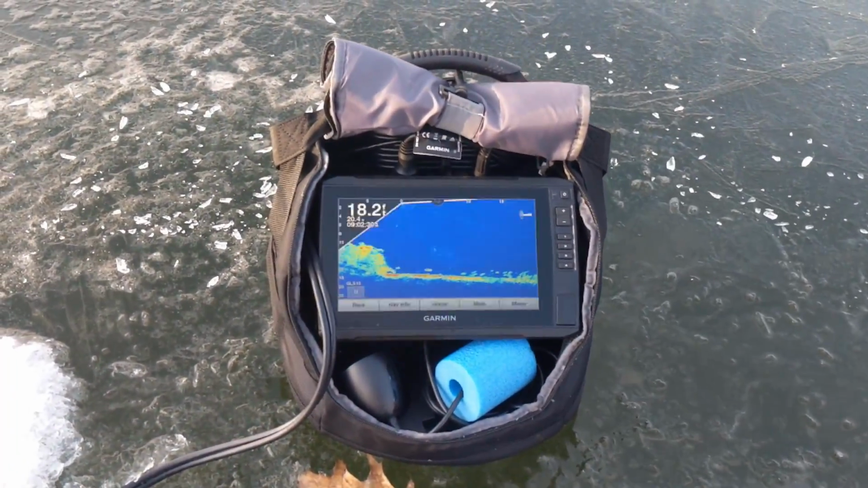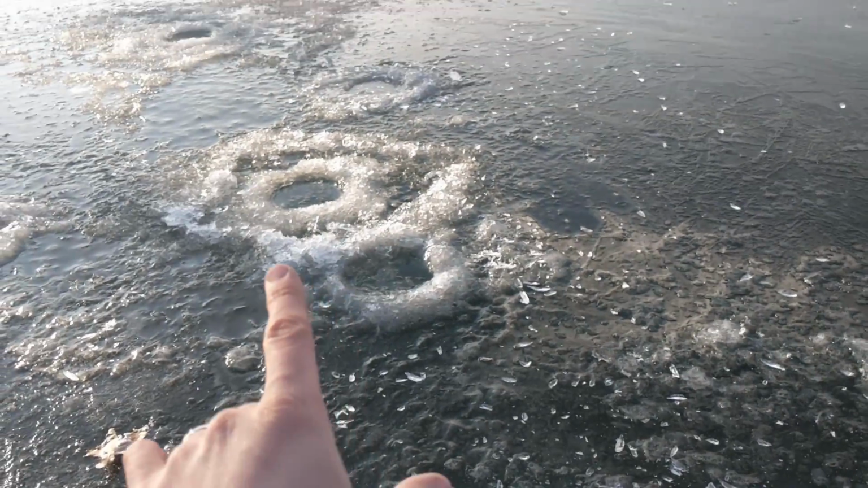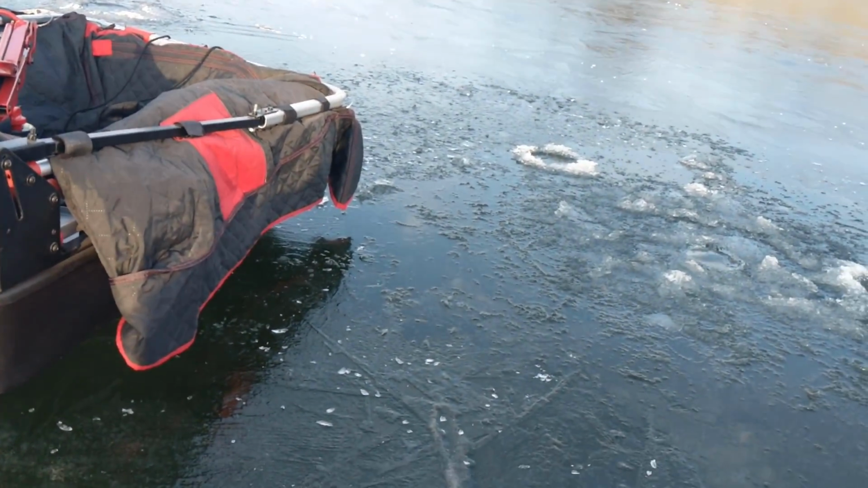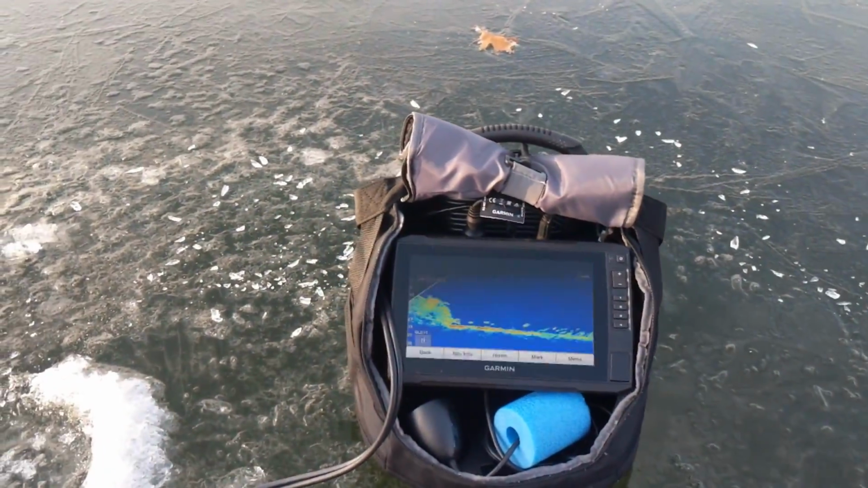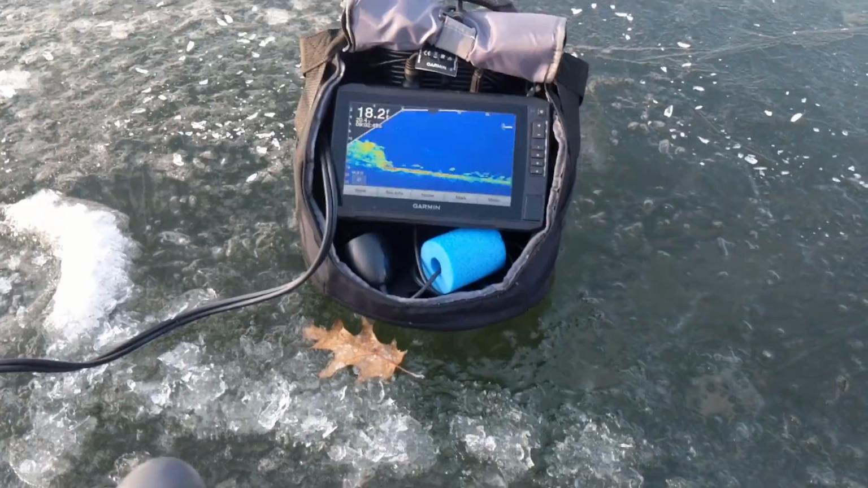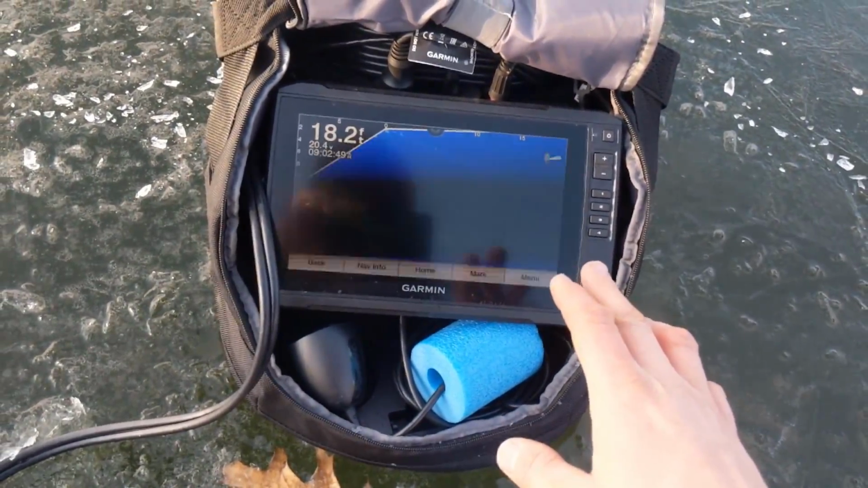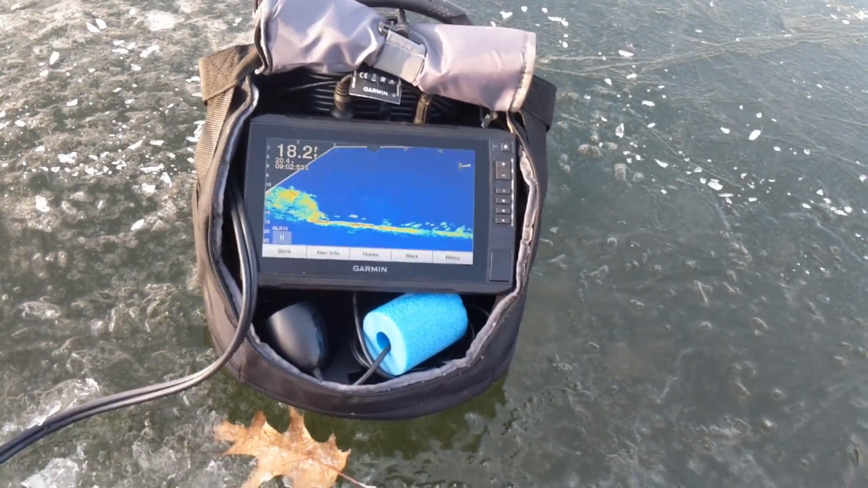So this is one of the frustrating things about Livescope. I started right here, and that's where I shot, and I told you guys the fish were between 5 and 20 feet this way, all schooled up. So you move over and you drill your holes, come back, well, they move out a little farther, and you drill your holes and they scatter all over the place. So when you come back and you check your holes, there's nothing there.